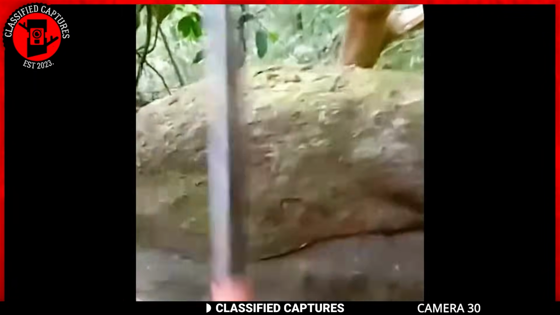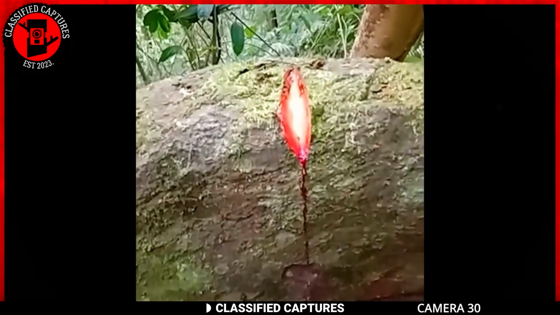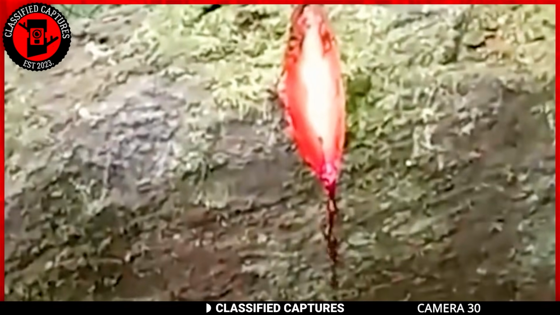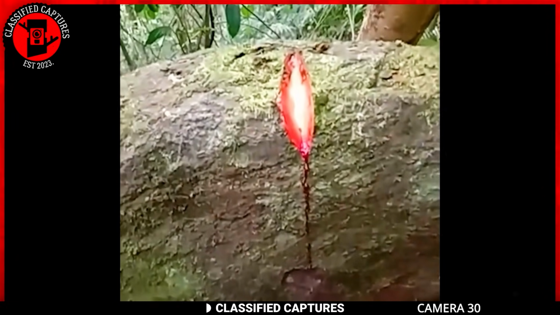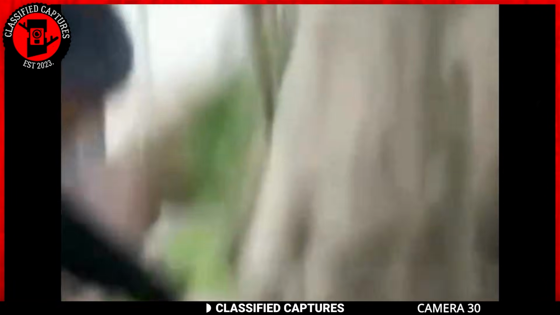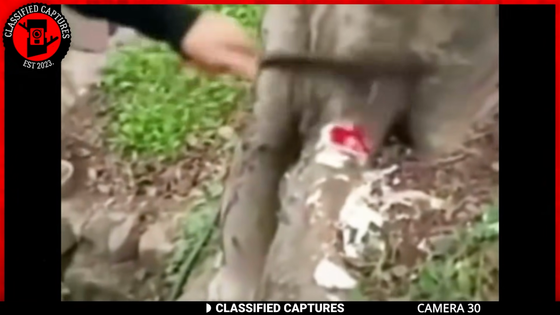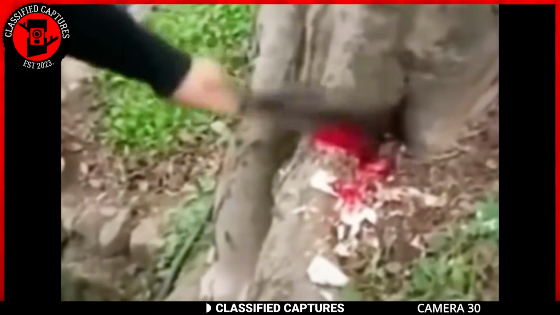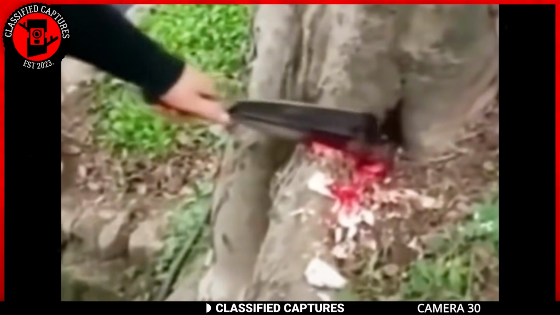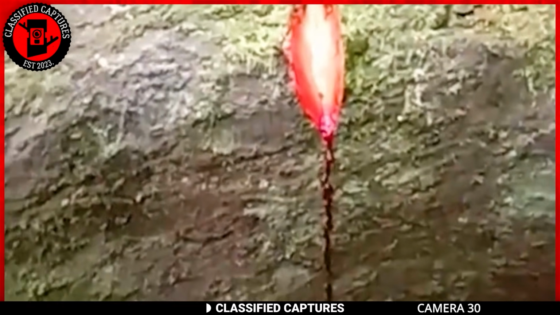In this video footage, someone can be seen cutting a tree branch, which causes it to bleed. The concept of bleeding trees is a fascinating aspect of folklore and mythology that can be found in various cultures around the world. For some cultures, these trees are sacred and believed to possess spiritual powers or serve as places for religious rituals. Many people view the bleeding as messages from gods or spirits, conveying warnings or guidance. In contrast, other stories link bleeding trees to tragedies or divine punishments.